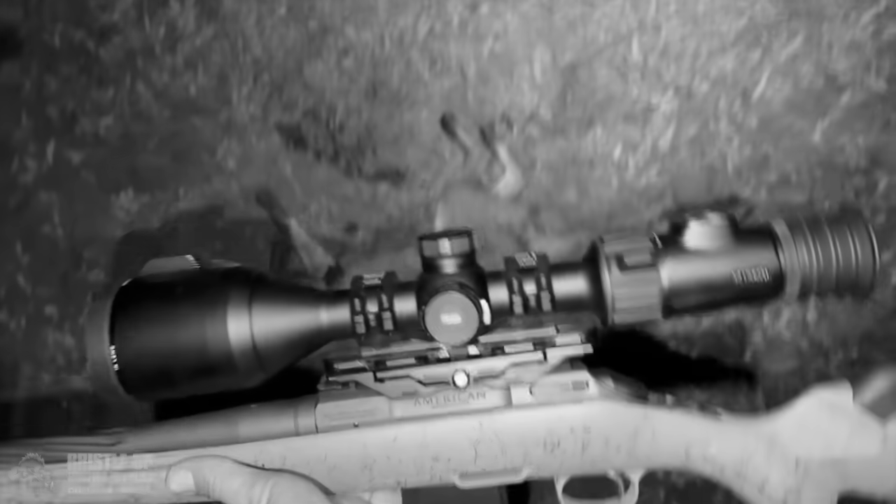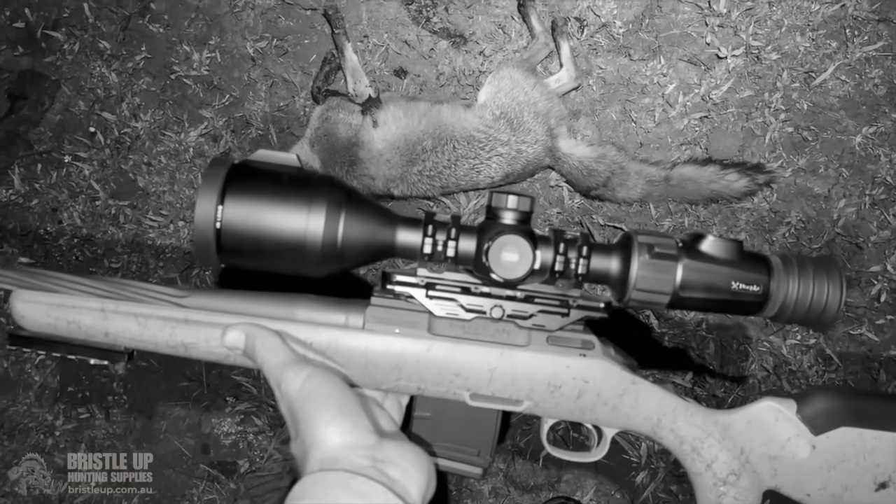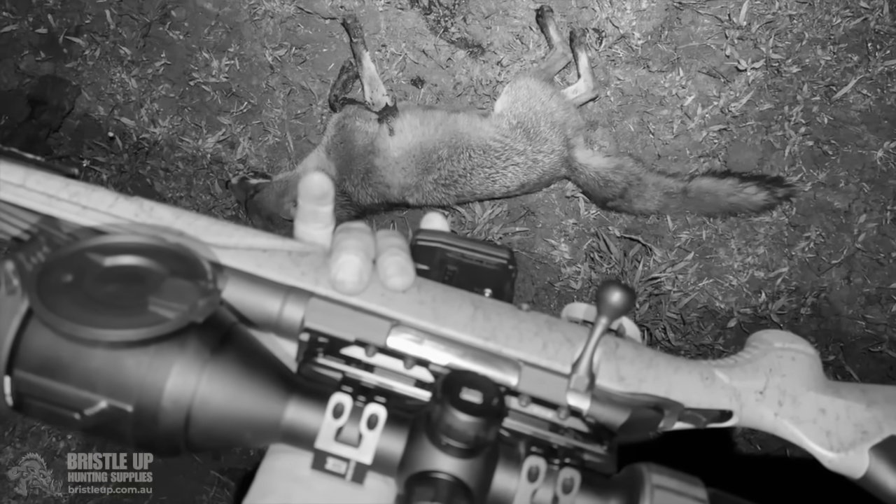One straight to the chest. What have we got? Another vixen, second vixen for the night. Taken with the Magne-Tech Ace S60R. Really nice scope, this one.